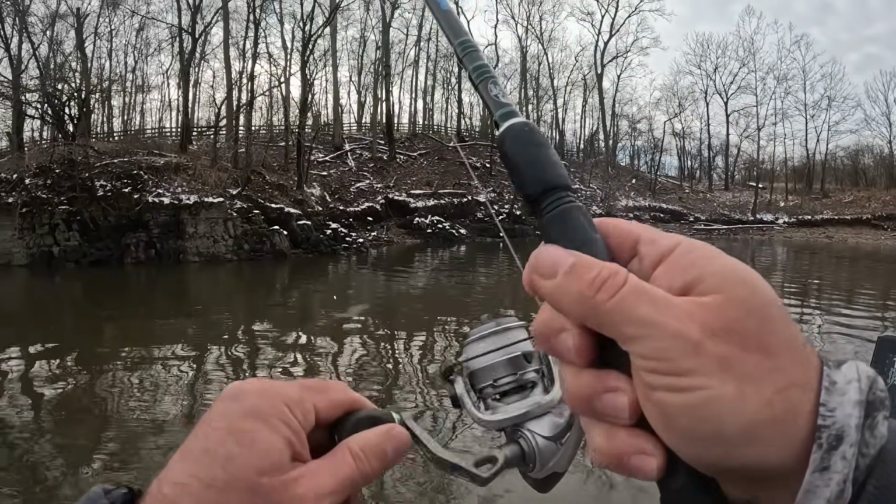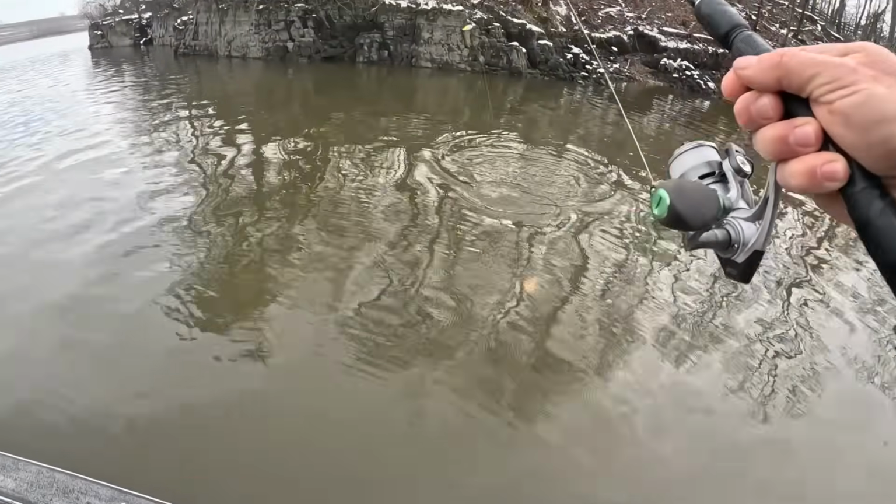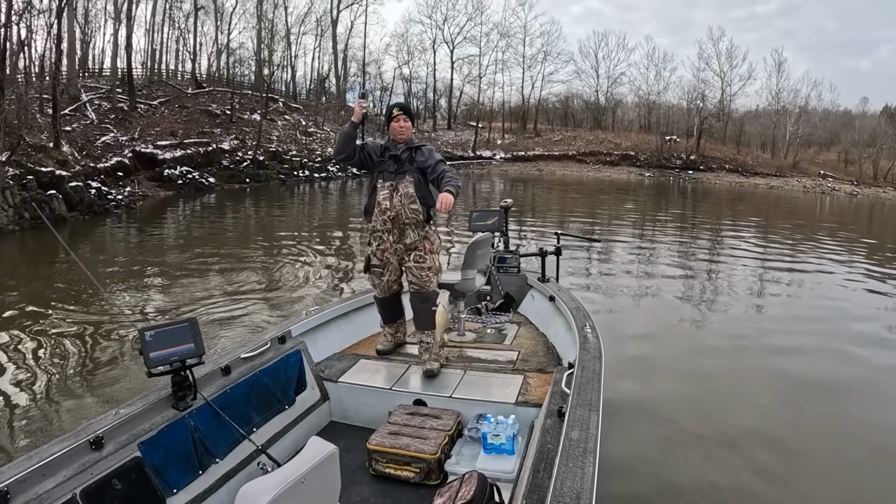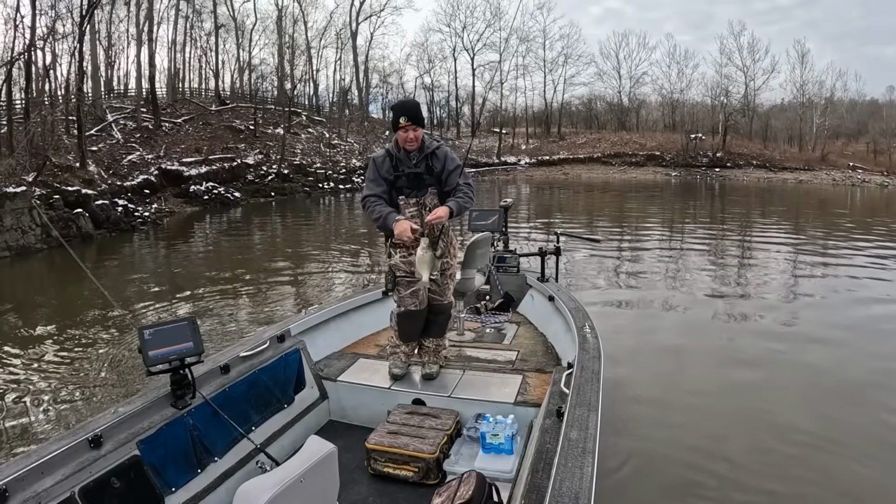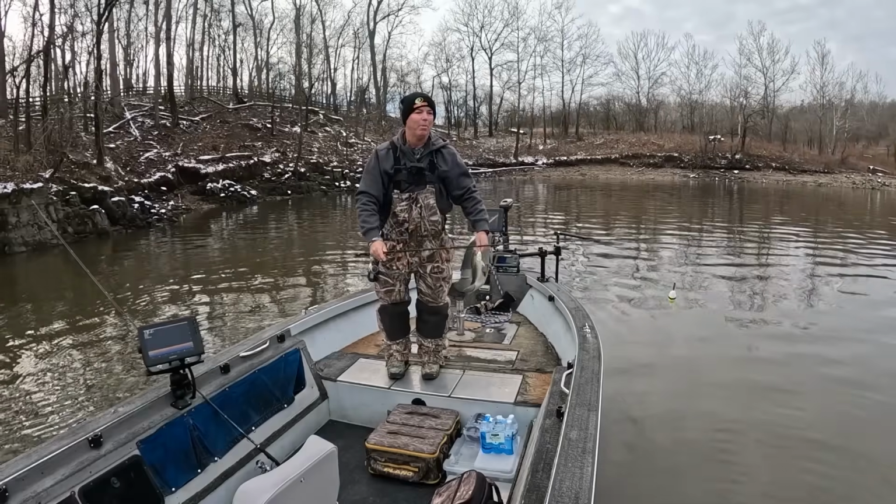There we go, on a bobber right there. Good fish too. There we go. That's what we're trying to do today. Looking for a bobber bite. Good fish. About 8 feet deep on a bobber.